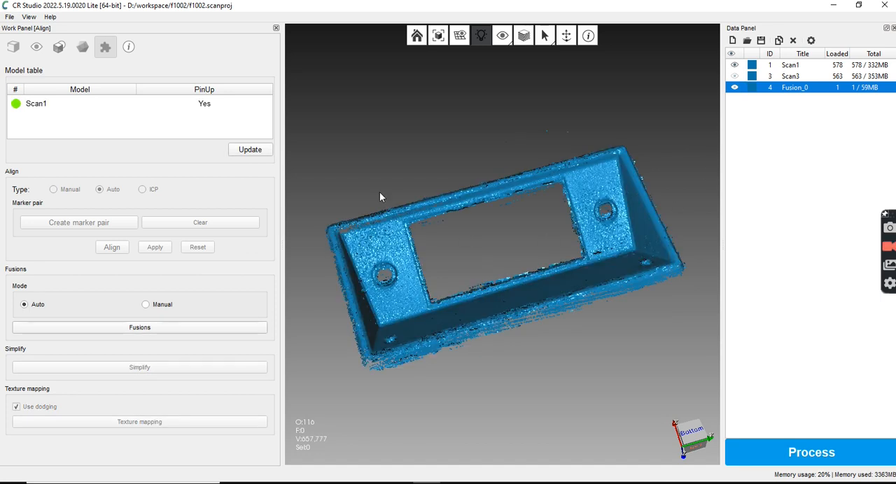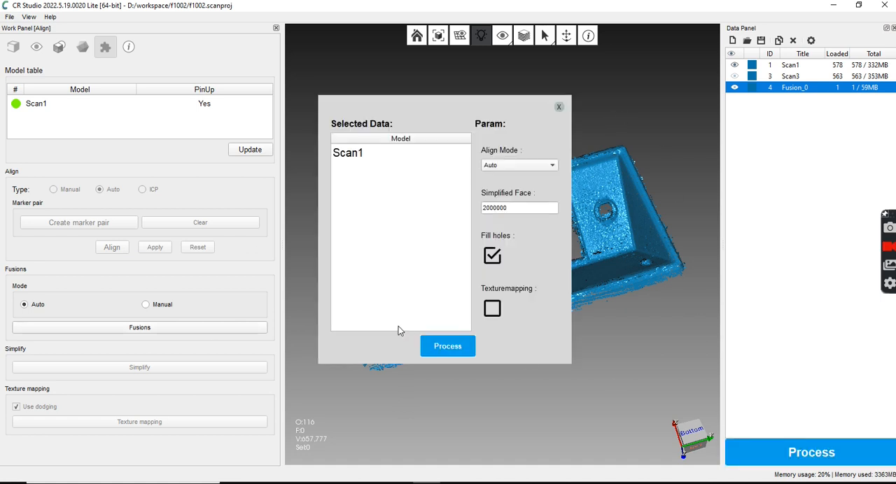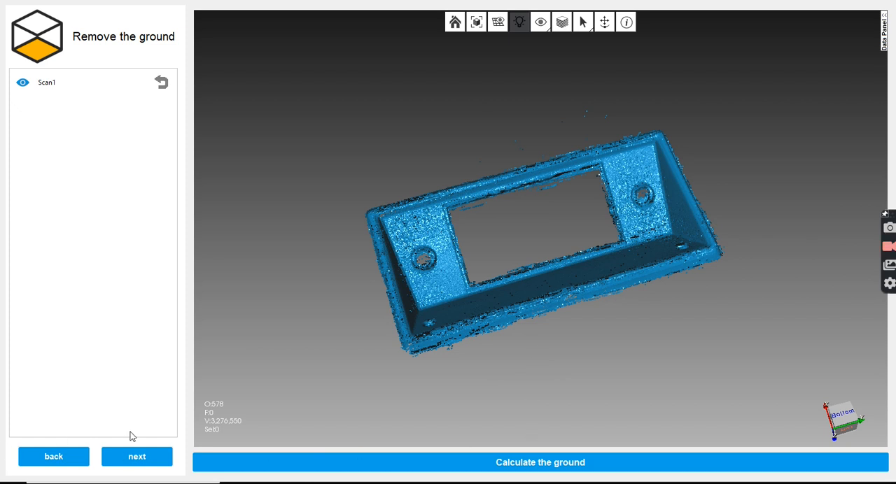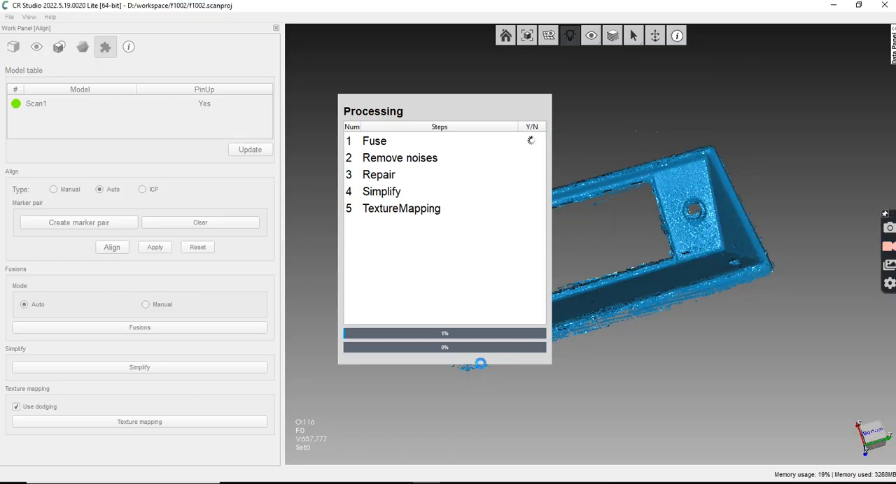So to rule all this out, that's that fusion. The part that I need is this guy. I'm just going to process this one. Let's just go ahead and get this one going. Rule out any misalignments or anything like that, because the area that I need to get my job done is this section right here.